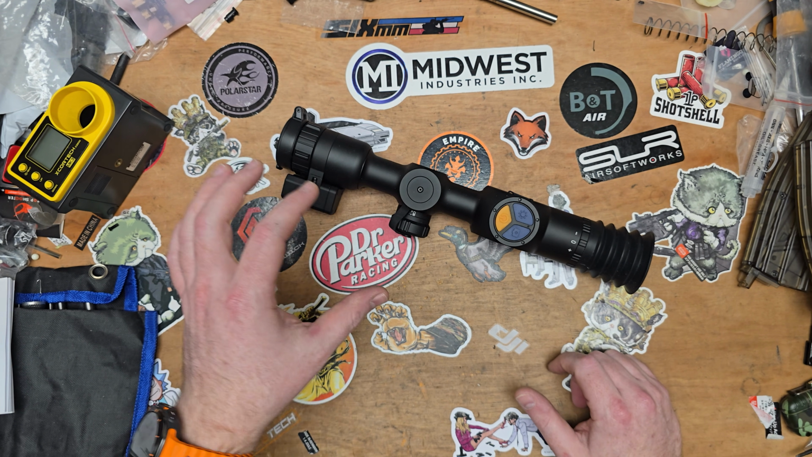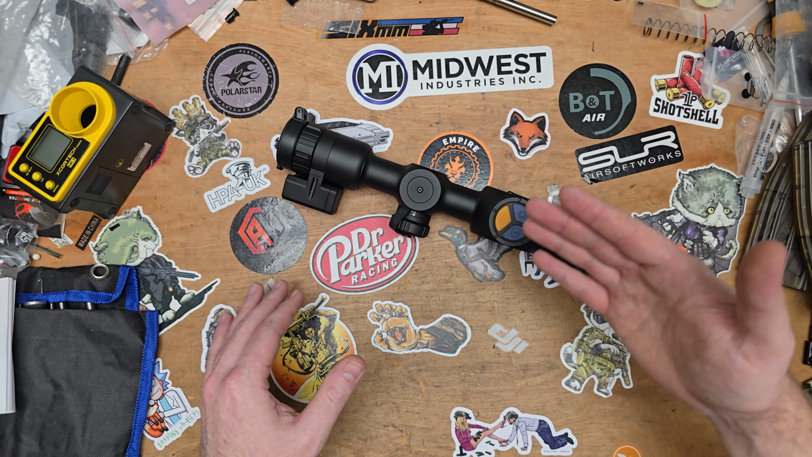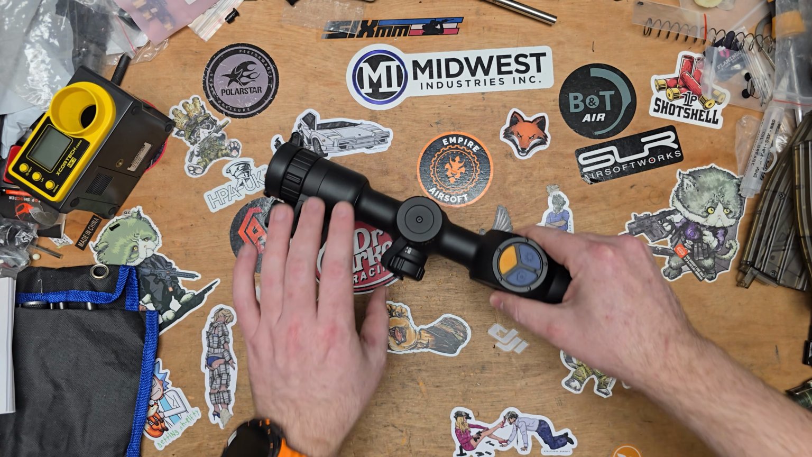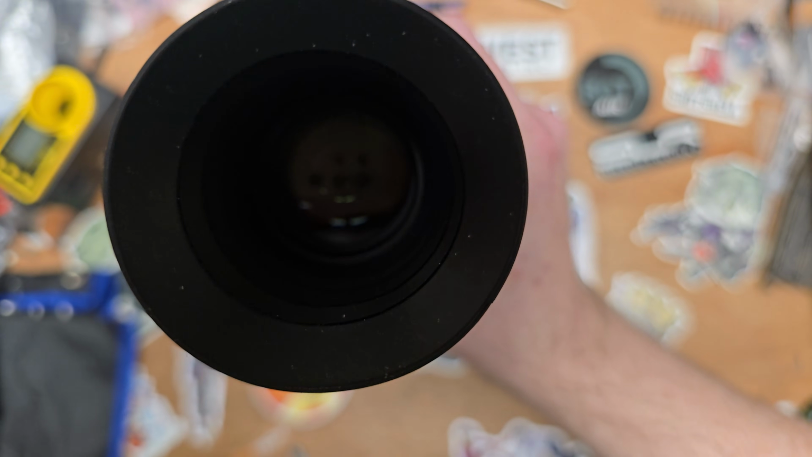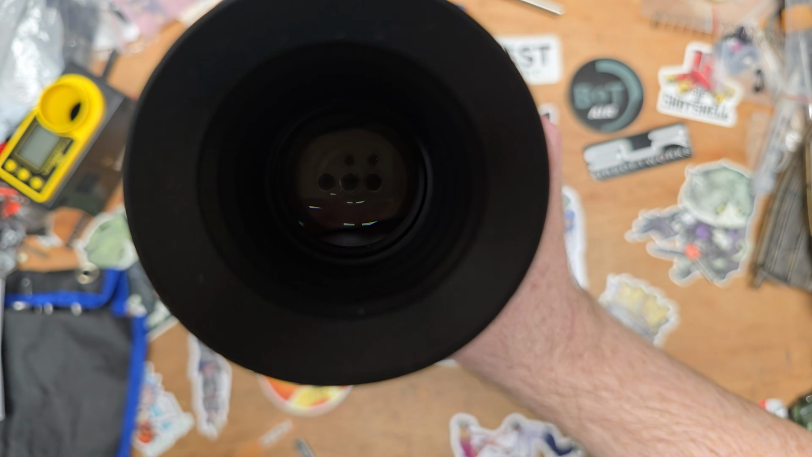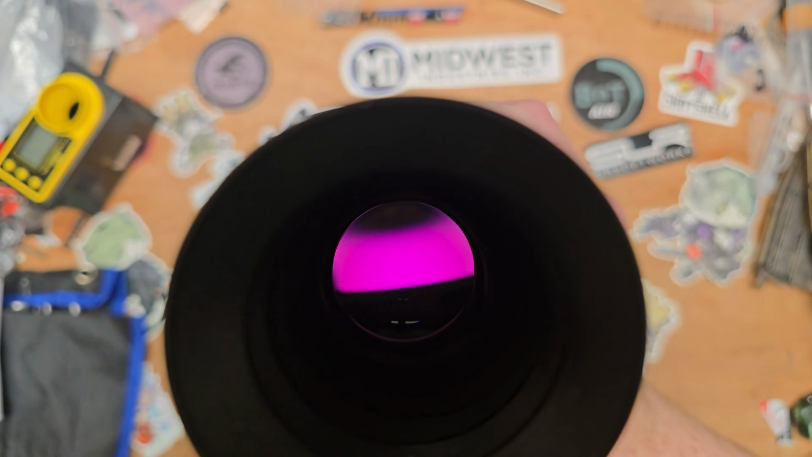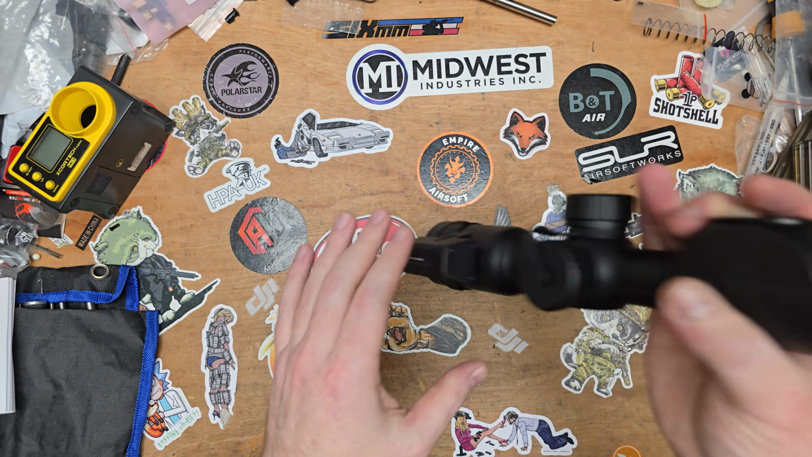So there will be some clips afterwards where I was looking out my window with this when there was a bit of drama kicking off in my street. But it's dead simple. You basically hold the power button and it will come on like that. It's a little screen inside like a night vision optic. And you can see it's just pink at the moment because we're looking at something where it's all the same temperature.